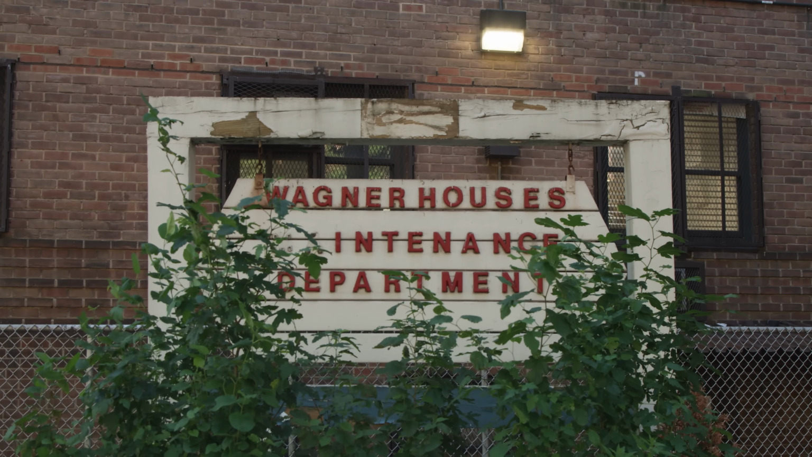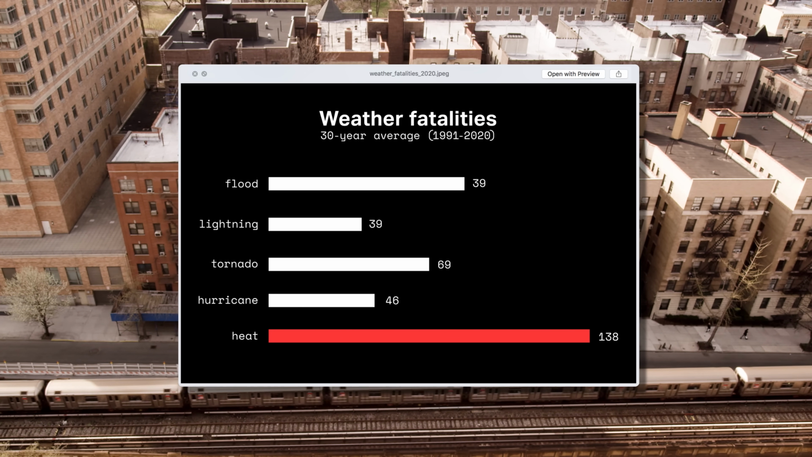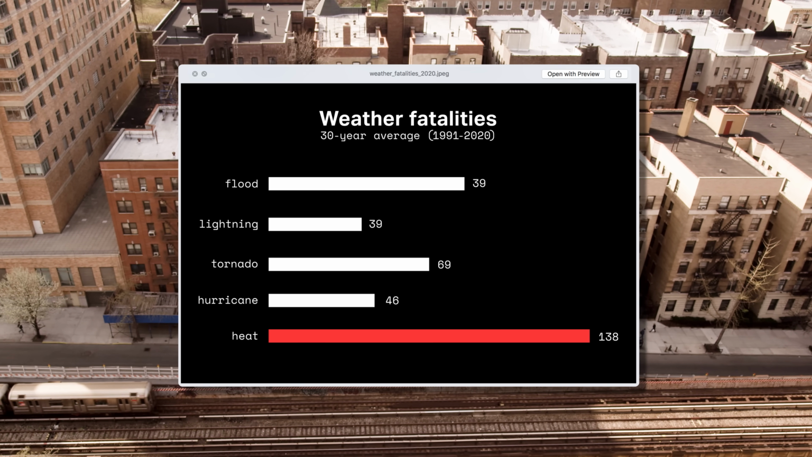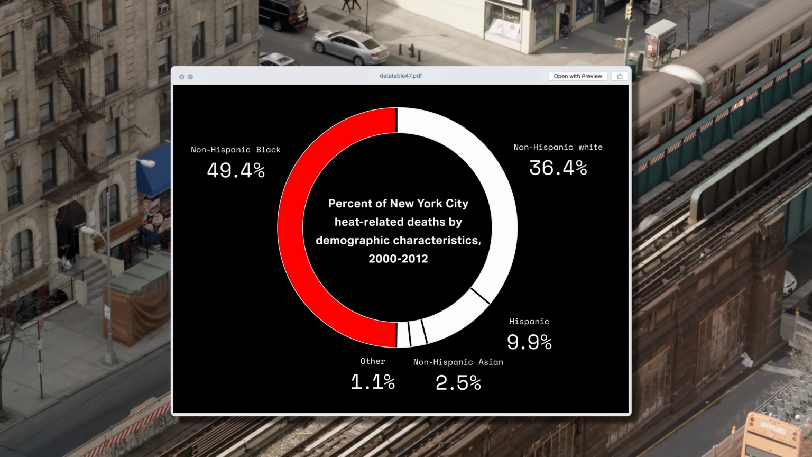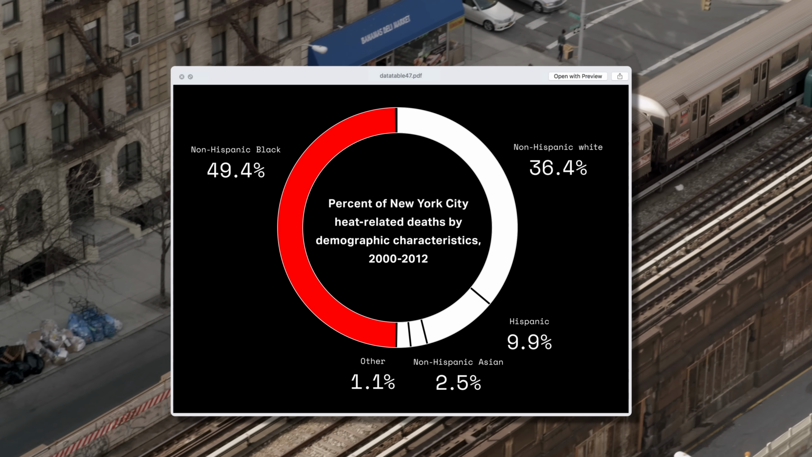In cities, those little pockets of heat can really add up and even be deadly. Over the past 3 decades, extreme heat has killed more people on average each year than any other weather-related disaster in the US. And this pain isn't felt evenly. In New York City between 2000 and 2012, African Americans made up about a quarter of the city's population, but nearly half of its heat-related deaths. That's part of a legacy of environmental racism.